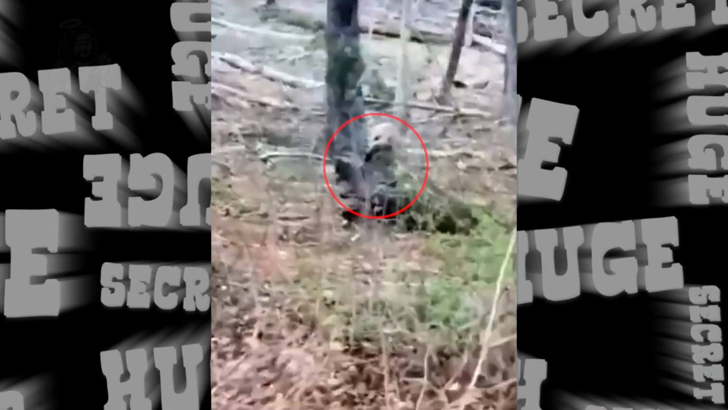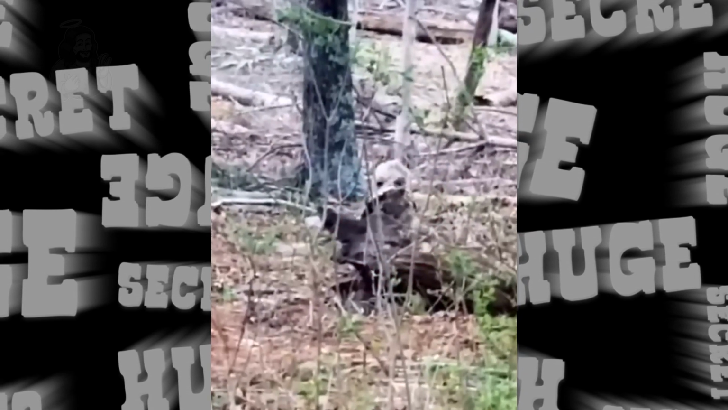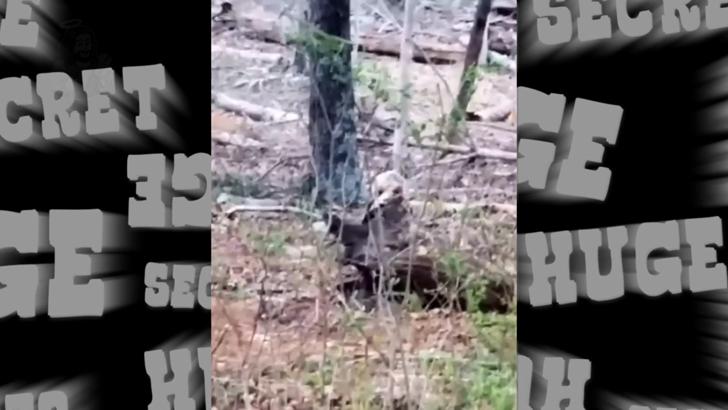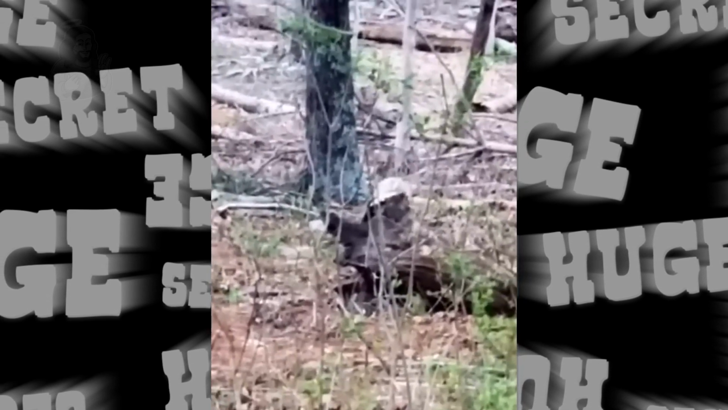One day a man was walking in the forest and suddenly he met a humanoid creature on his way. It was hiding behind a log and looking directly at the man. What happened next is unknown because at this point the video ends. It is also not very clear what kind of creature it is because the head is faintly visible.